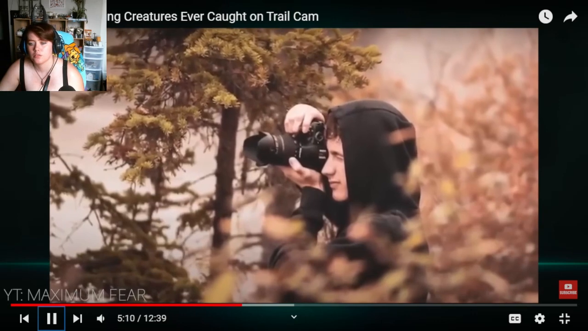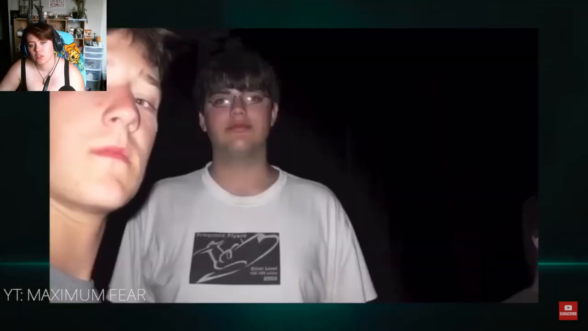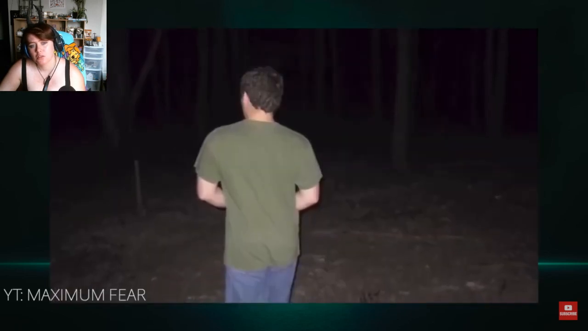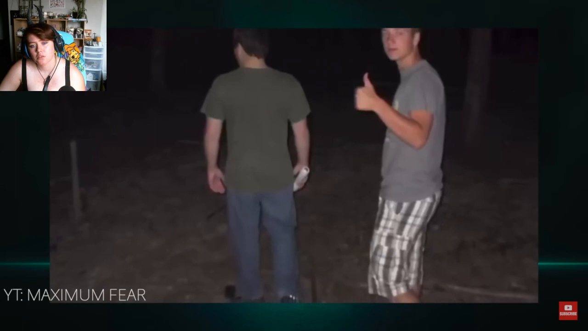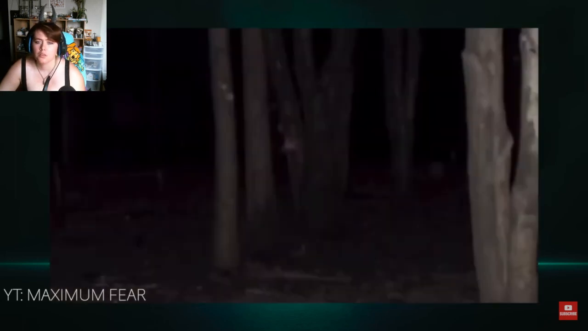A group of friends went exploring in the woods late one night. They brought a camera with them to take some pictures. And as they continued their journey and snapping photos, they captured this one image that none of them could explain. They didn't notice anything out of the ordinary until they examined the photos more closely.